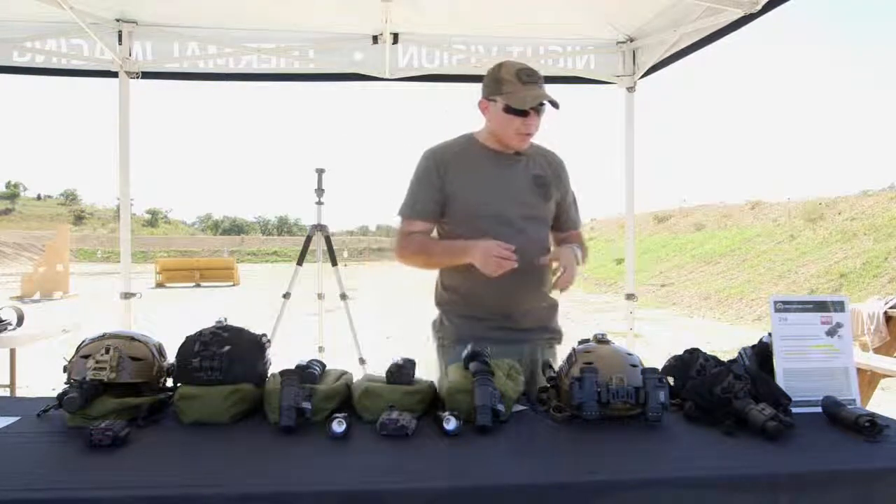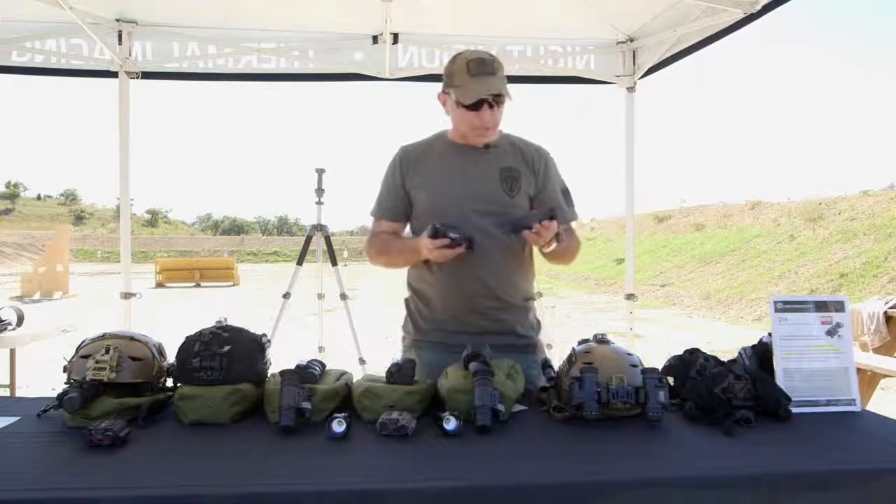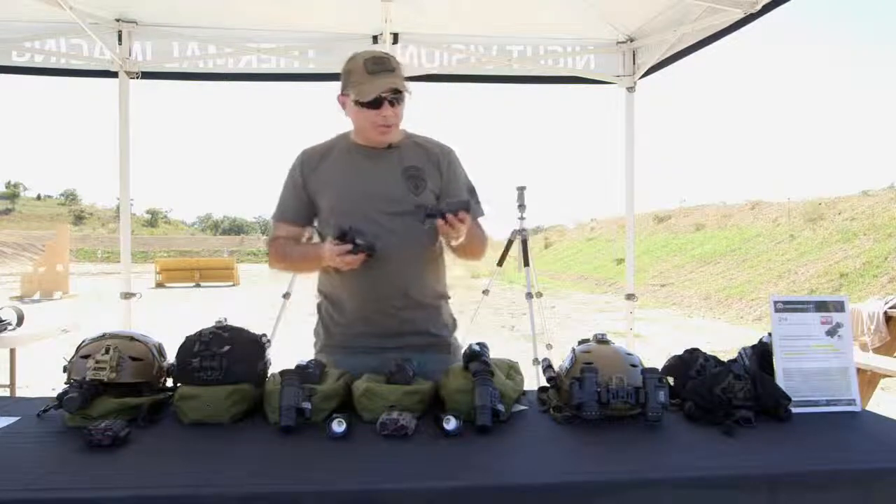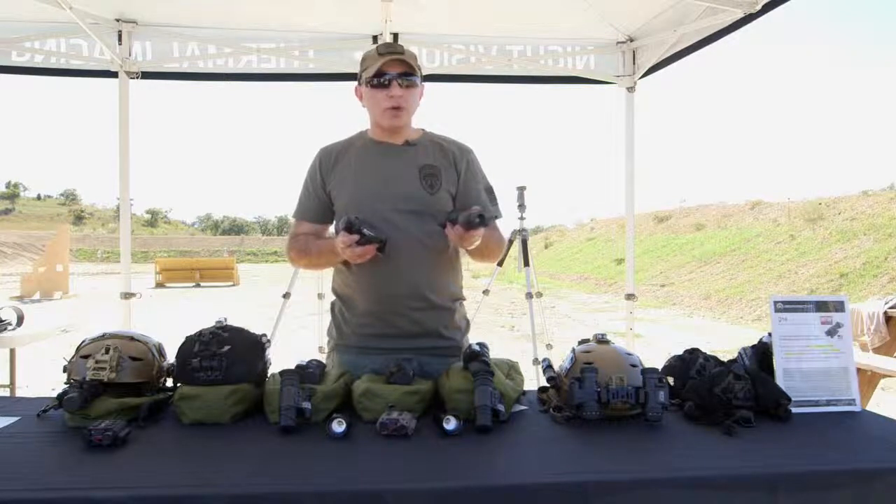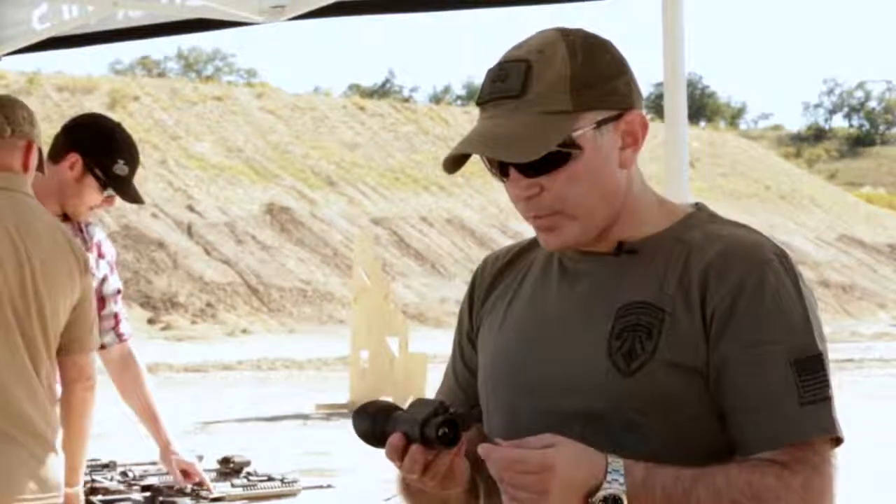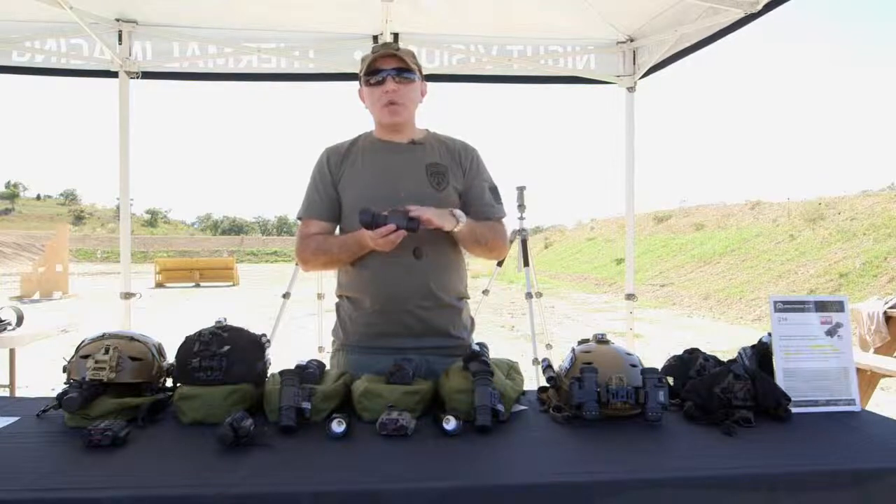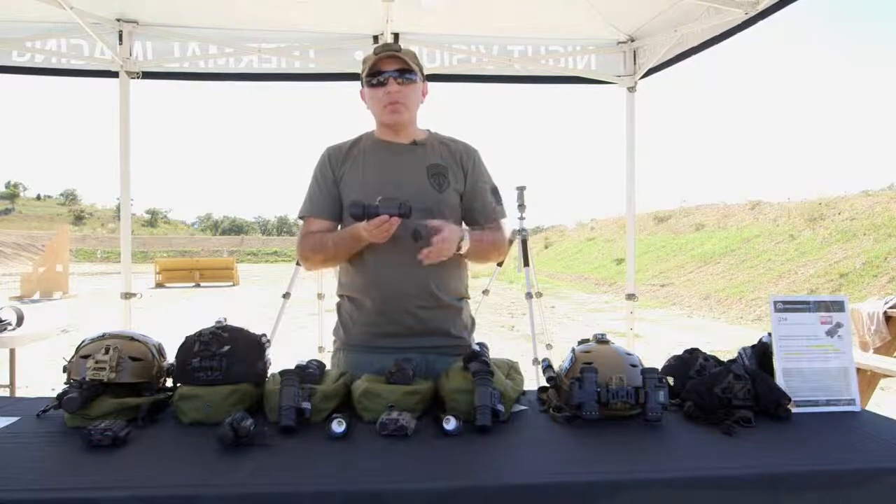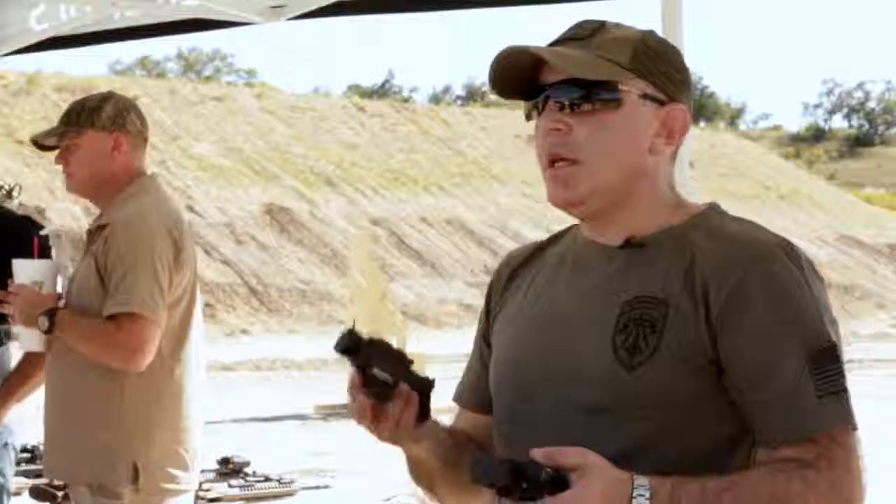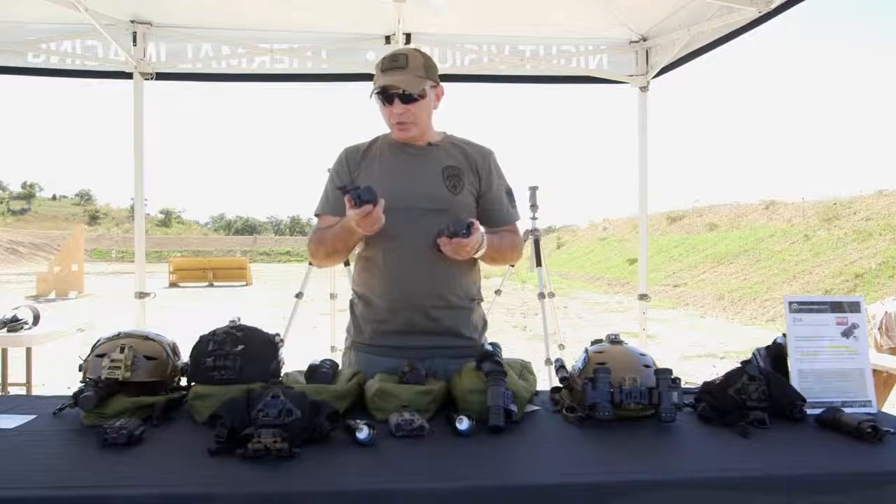One of the most unique things that's going to come out to the market is this tiny unit called Q14. This right here is one of the smallest thermal multipurpose monoculars that's going to be presented to the market. Q14 works on the latest Quark made by FLIR. It's available in 336 and 640 cores, so it can give you the highest level of resolution that's available on the market today. The beauty of the Q14 is the size and the functionality of this unit.